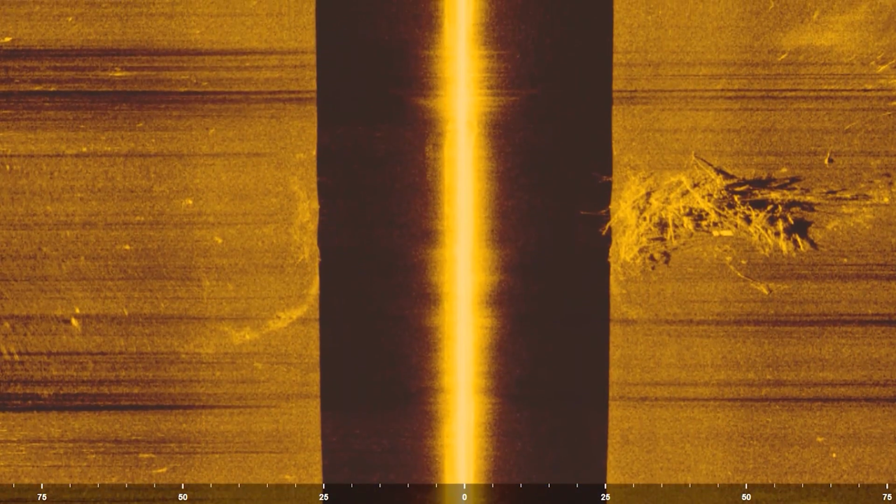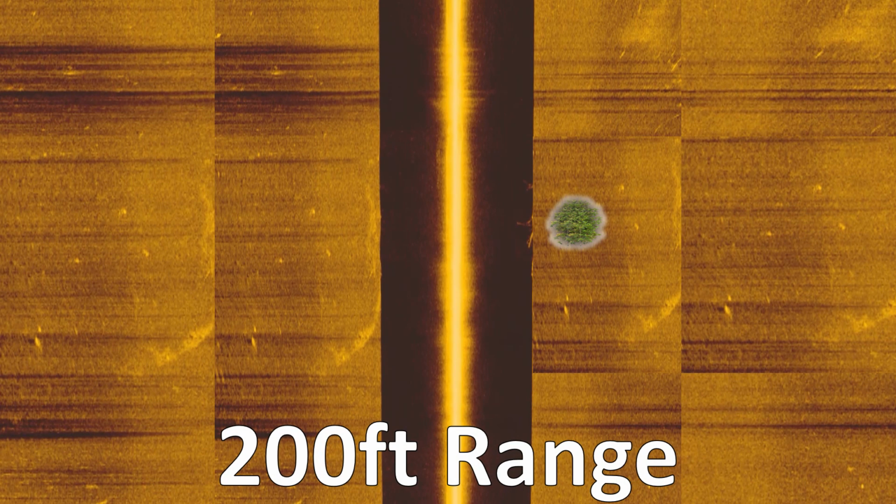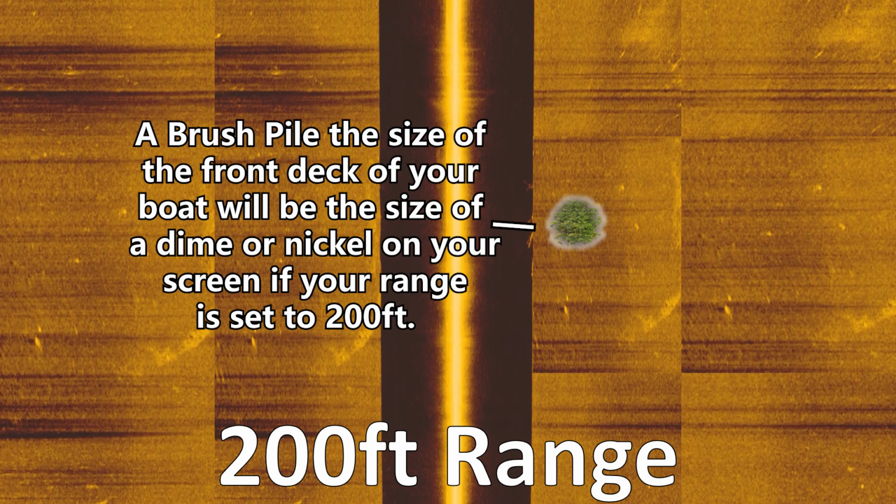And when I'm graphing offshore with my side imaging unit, one thing I always want to make sure I do is not set the range too wide when I'm trying to graph for brush piles. A lot of guys might try to set the range on their side imaging to, let's say, 150 or 200 feet, so they can try to scan as much bottom as possible to identify these brush piles.